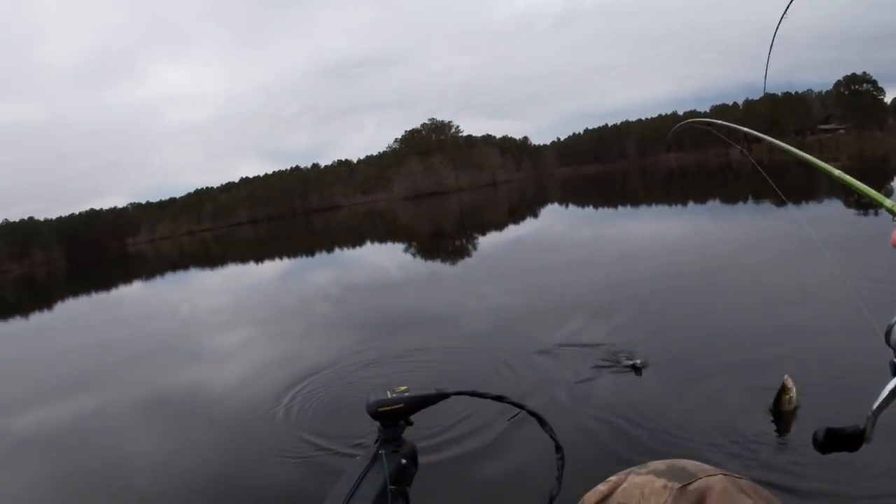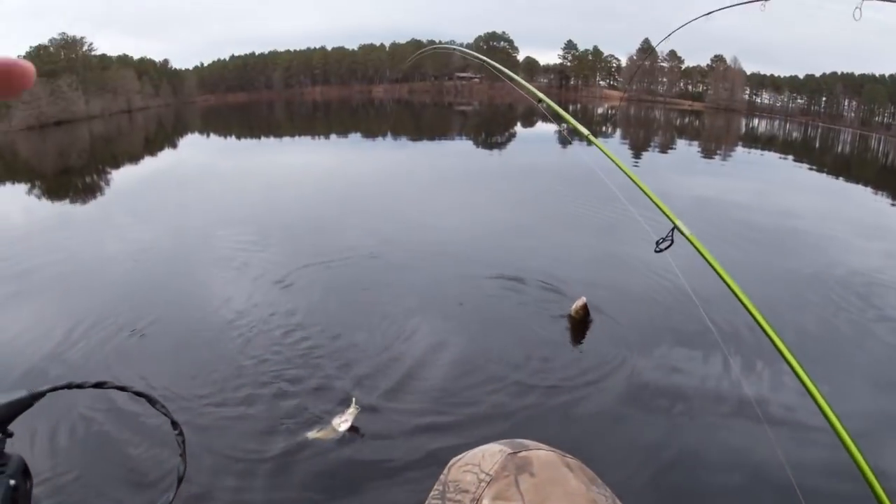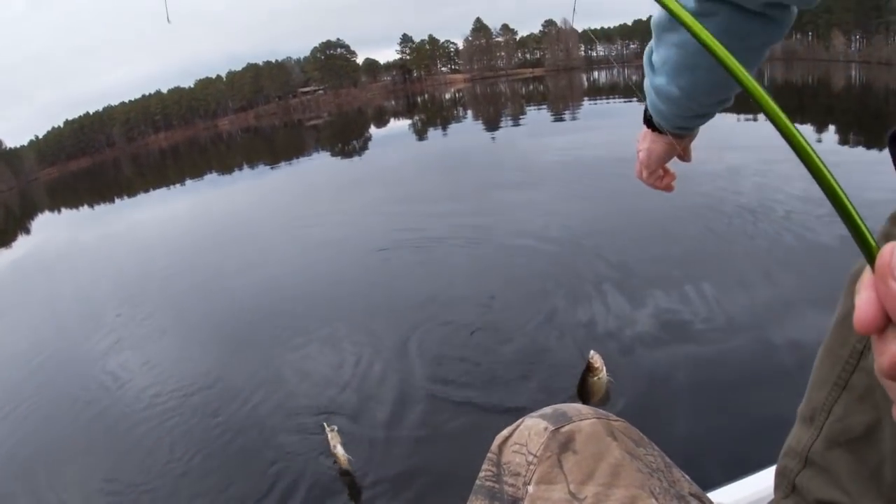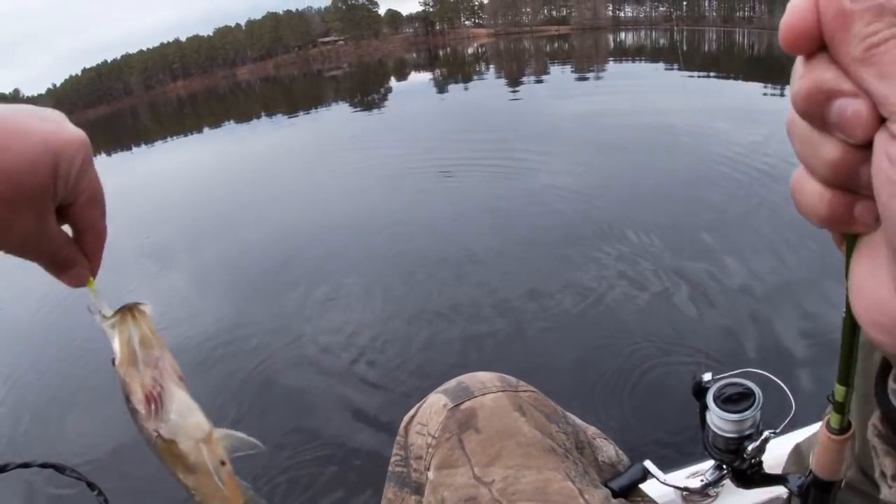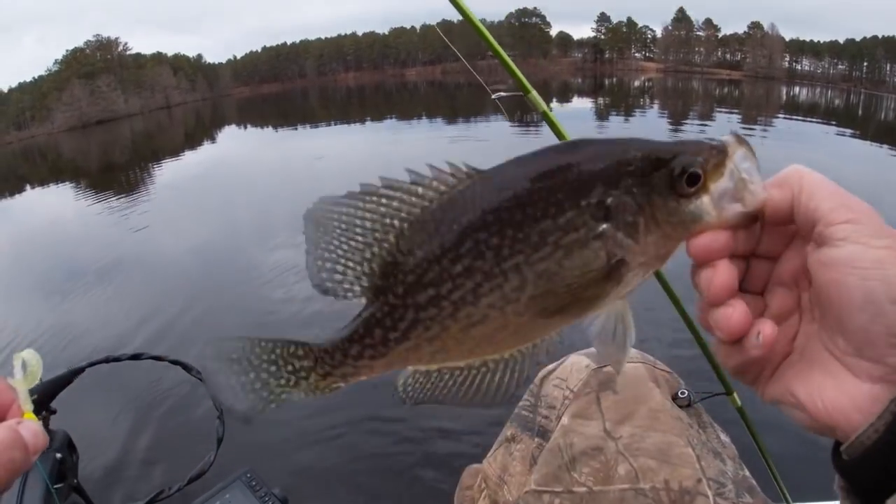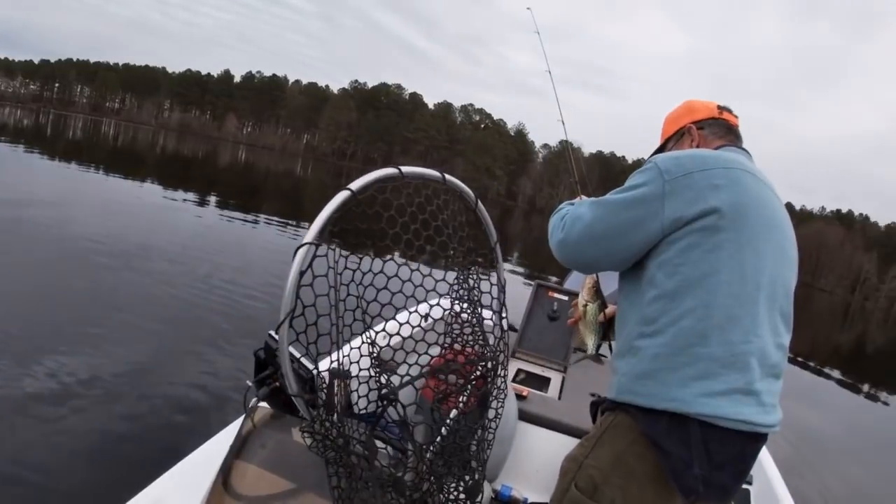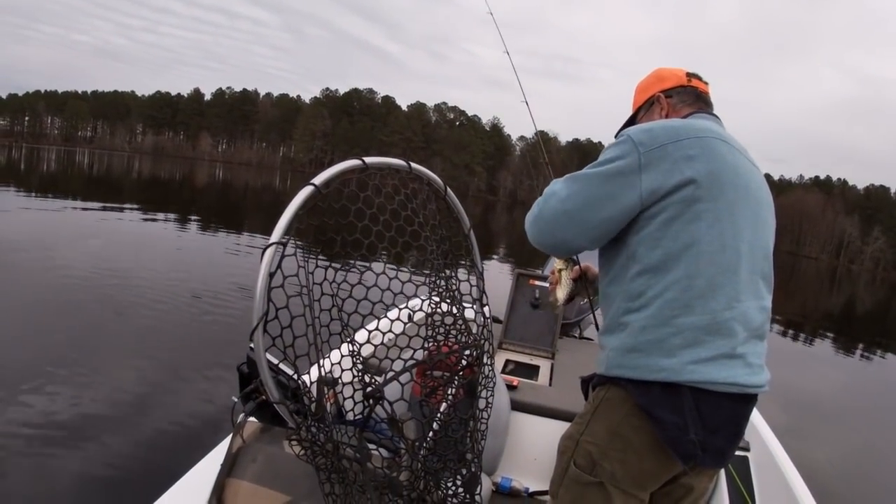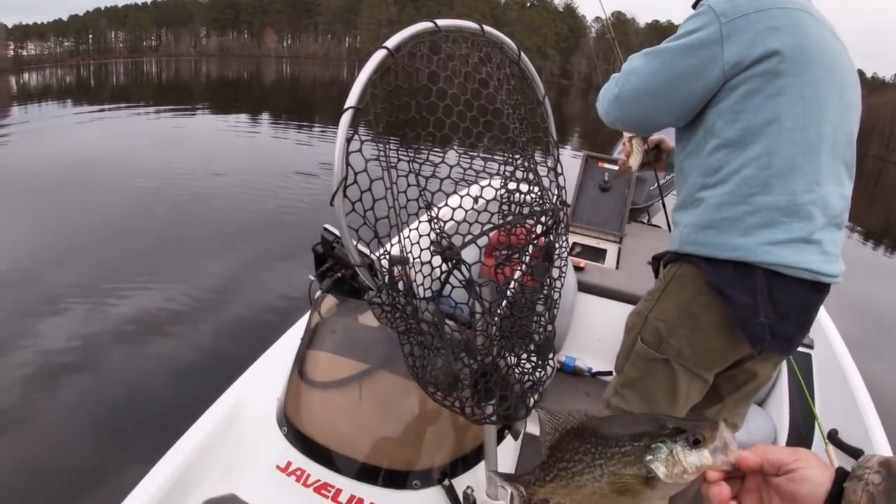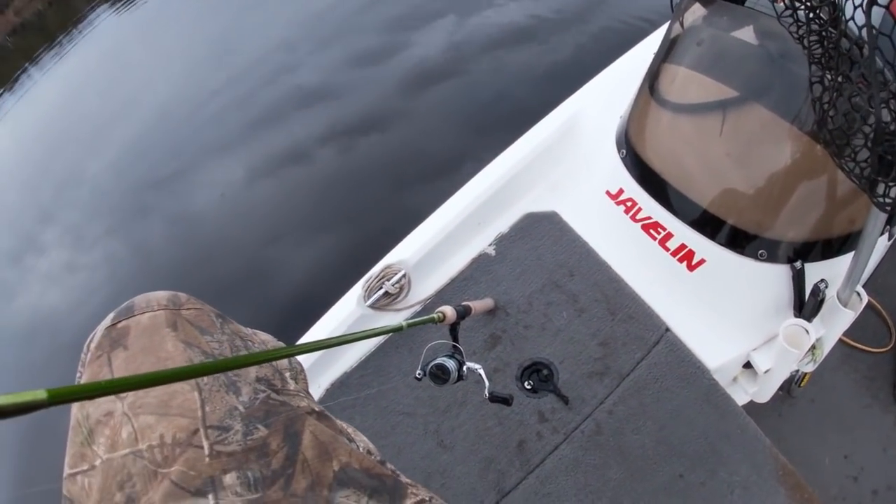Good gracious almighty, look at them slabs, boy. Good gracious. Well, I'm gonna tell you right now, look at them slabs right there, boy. Oh, eat good tonight. Them slabs, boys. Slab daddy. Old Kenny got him one back there. Oh, crappie. Crappies. January crappie.